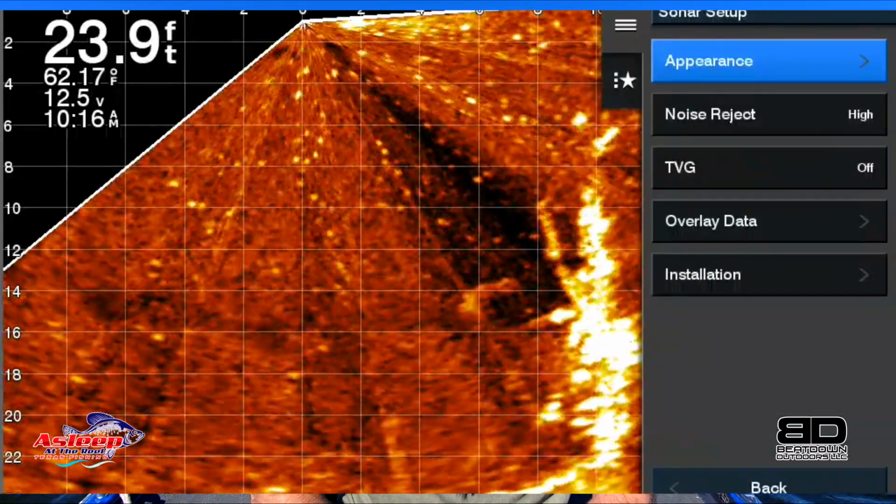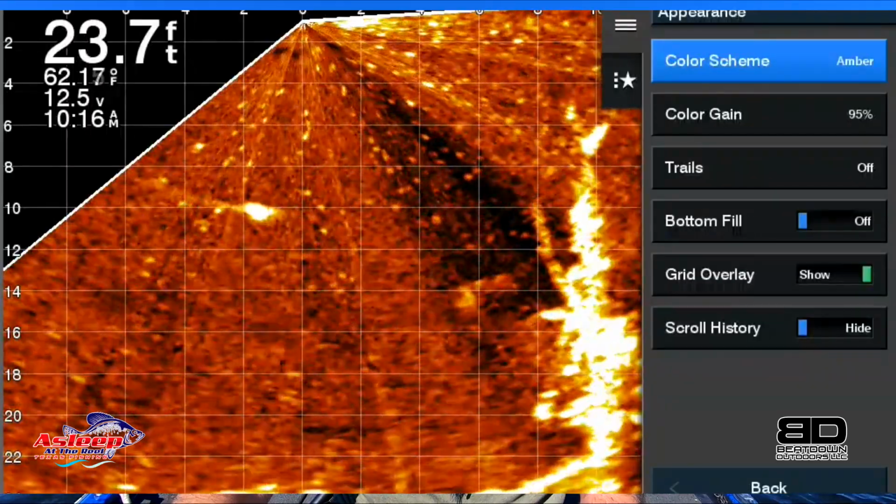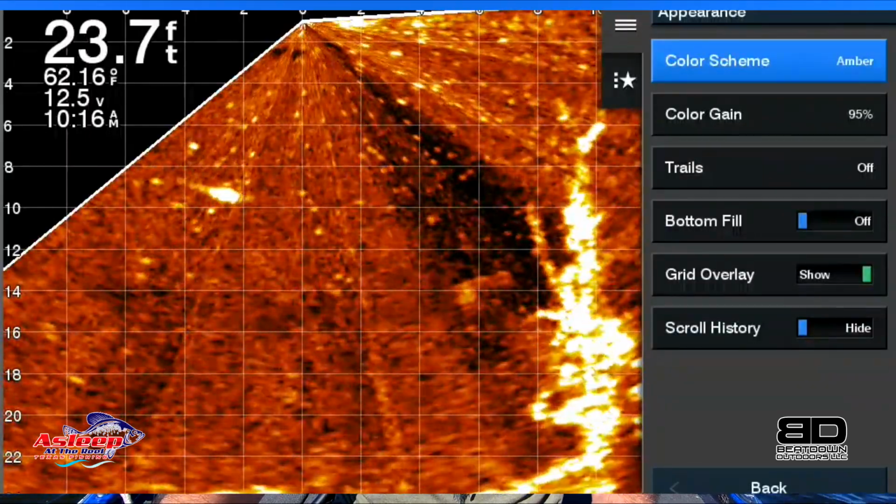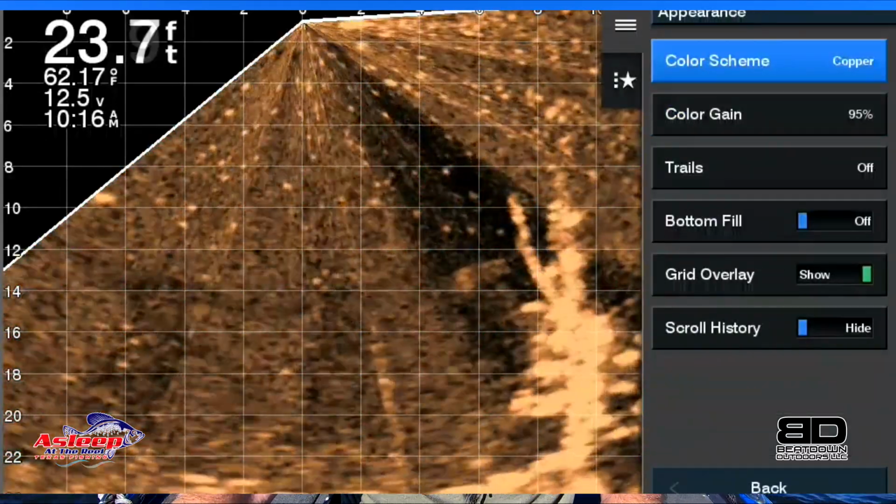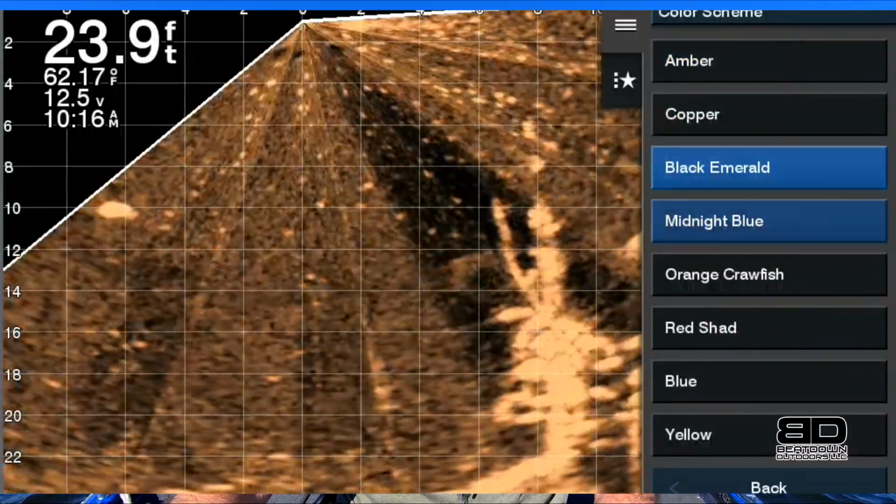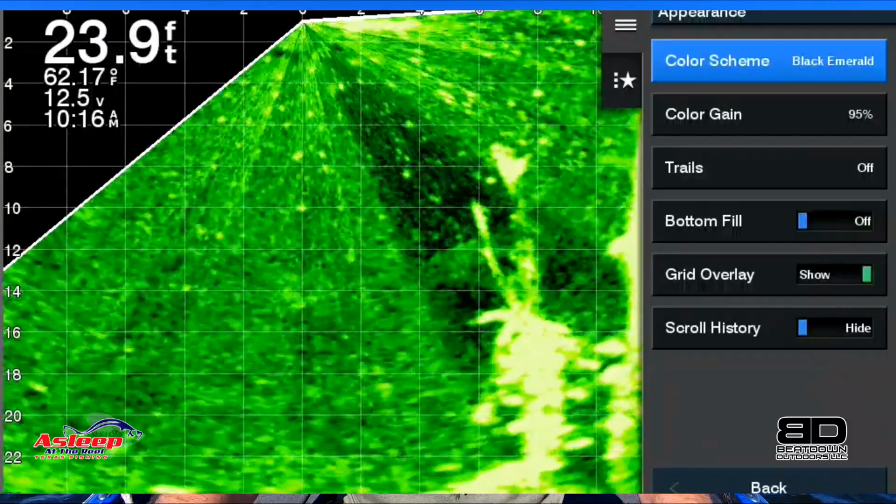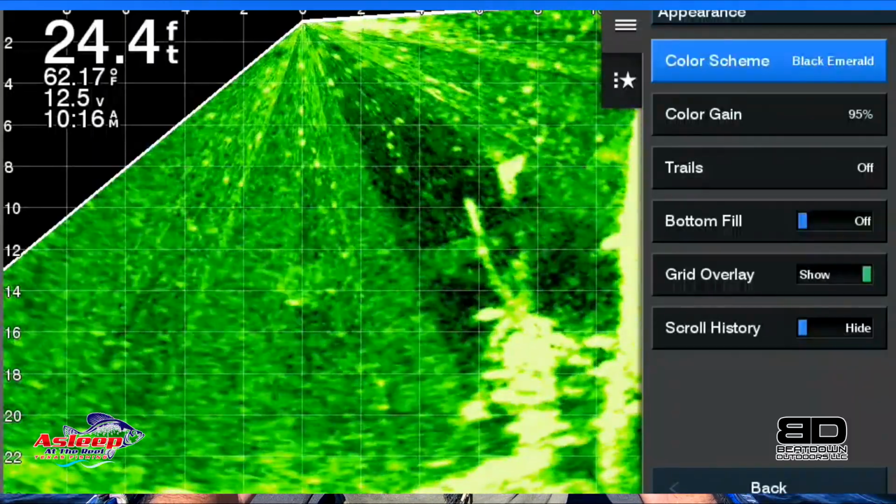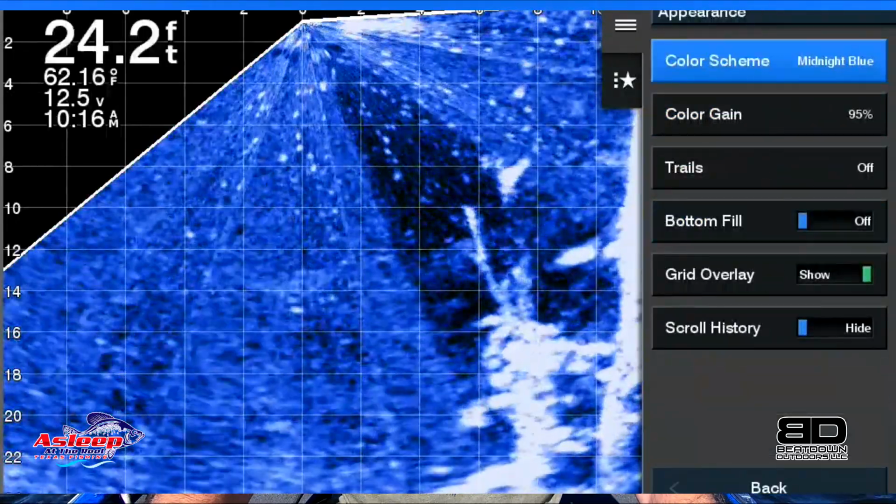So once I get in here, I've got several different options. Appearance is the first one. You look at your color schemes. So I've got it on amber, which is the very first one, but let's scroll through some of these. Copper shows you a little different view. Black emerald. Some people love that. I don't. I don't know if it's because of my eyes, but whatever. Anyway, got a midnight blue. It's another one.